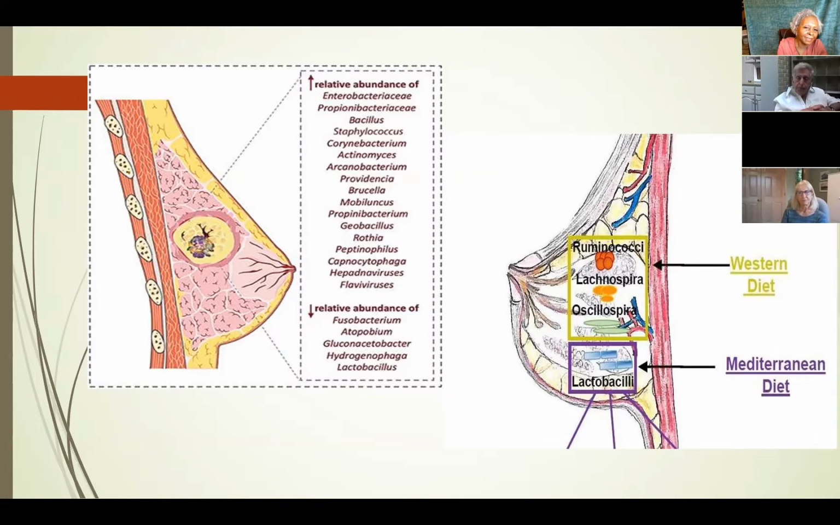So when you look at the slide next to it where it says Western diet, and you see all of those words there, which is bacteria from the Western diet. And then if you look below that where it says Mediterranean diet, there's good bacteria there. So basically what the slide is saying to me is that when you go to other countries like Japan, they don't have the rate of breast cancer that we have here in the United States, but a lot of their food is fermented food.